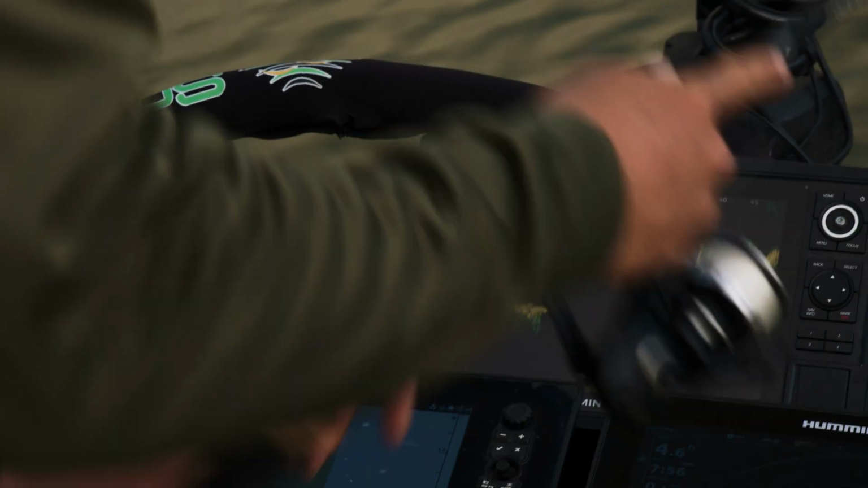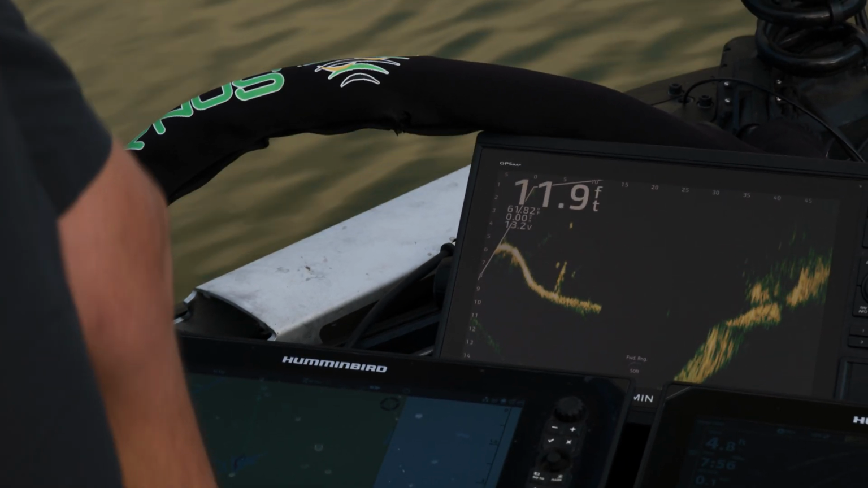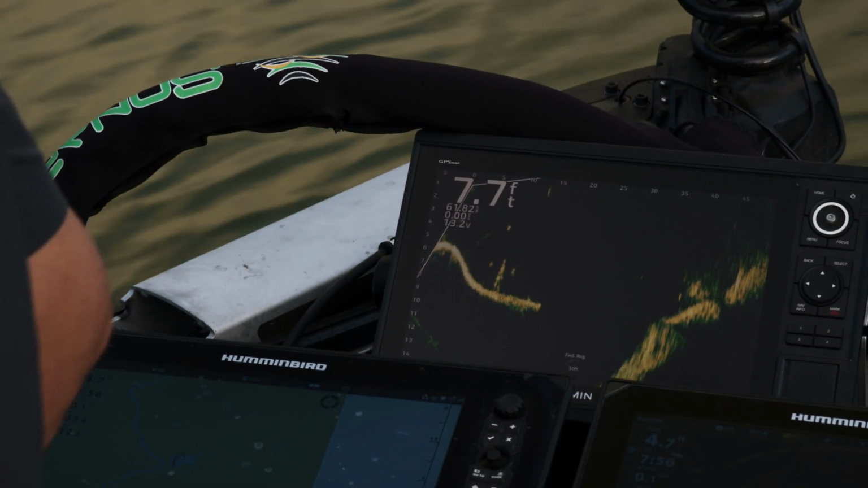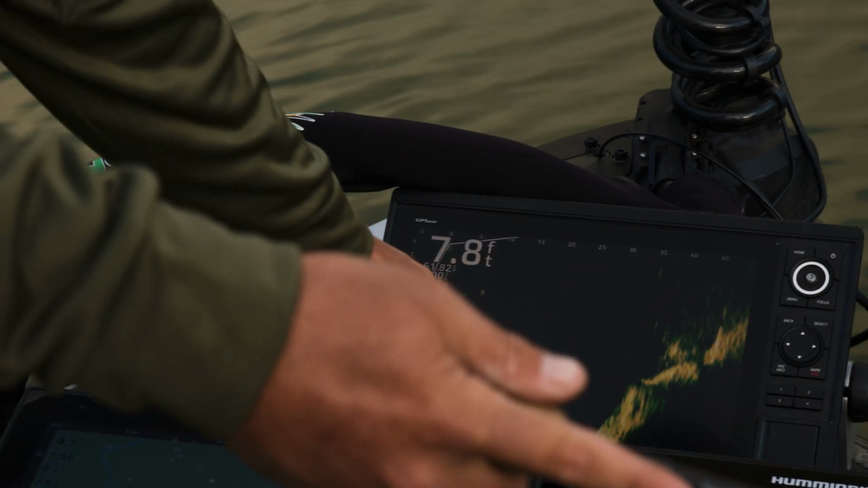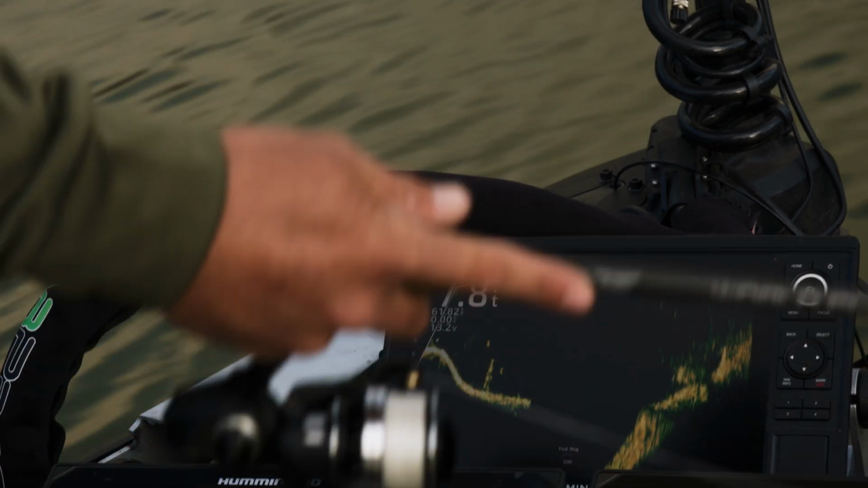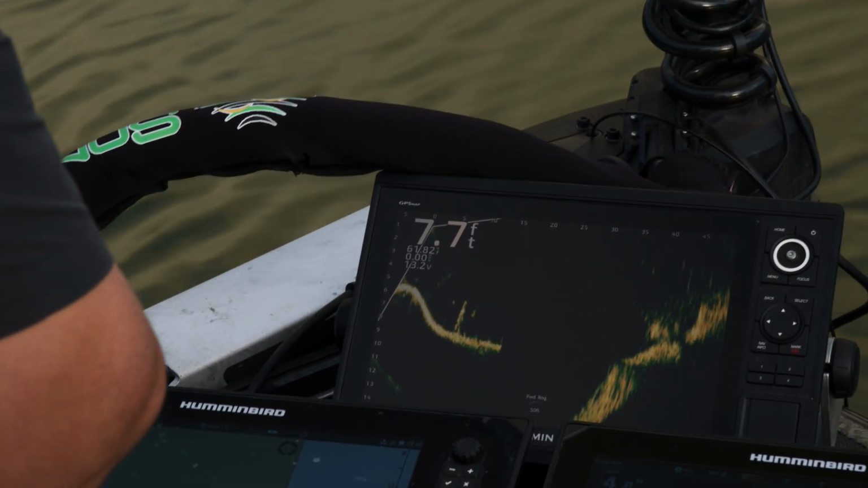This fish obviously saw my bait falling because he got interested in it. But right here we have a stump and a fish holding tight to it. Let's see if we can get one of them to bite. They're so close to the boat, which is one problem we've got. You see my bait going down, and you saw how fast that fish reacted to the bait. He darted off the screen and came back. That's definitely going to tell me that's some kind of panfish.